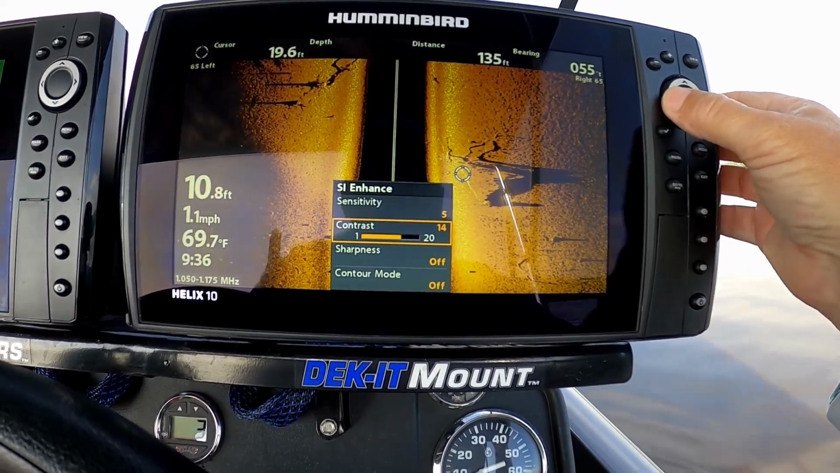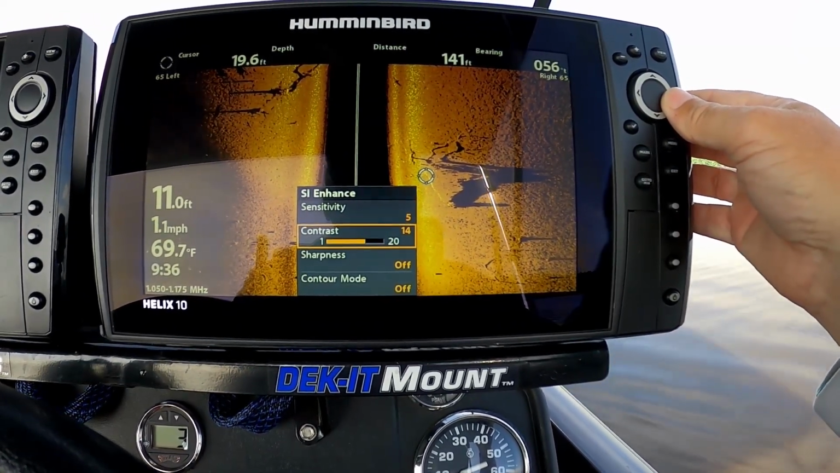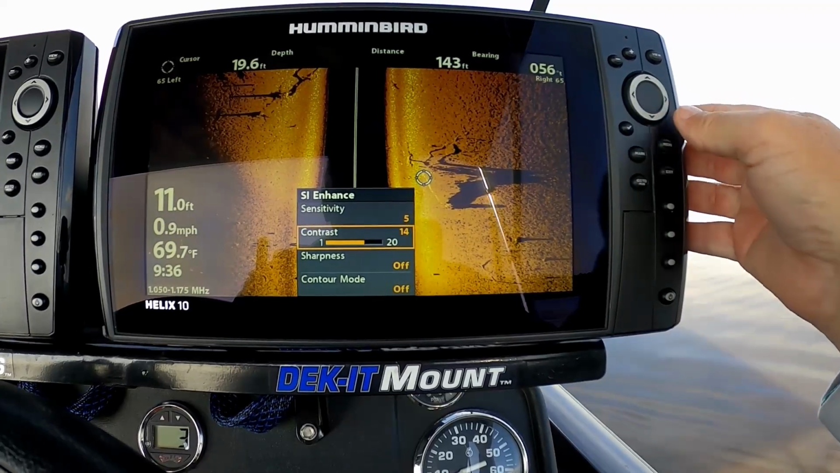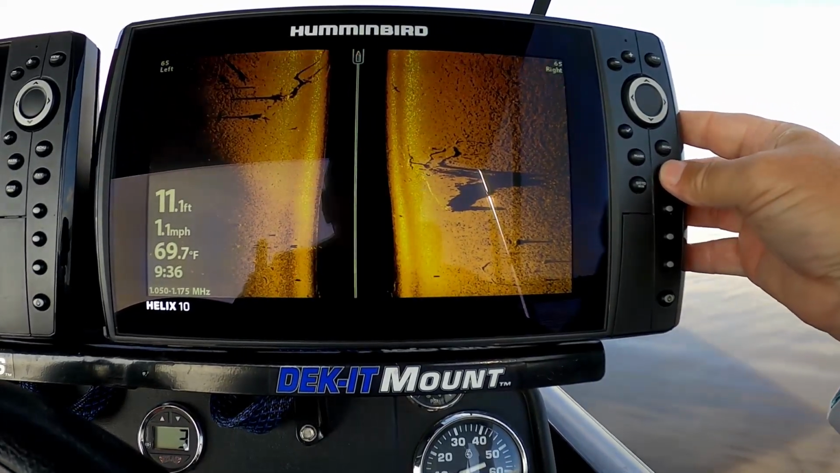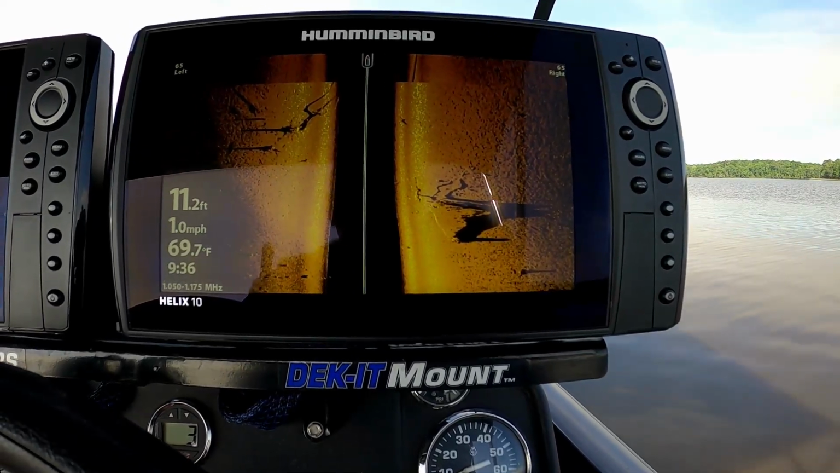Looks like that's about as good as we're gonna get. Alright, hang with me. Let's see if we can see those with the live scope.